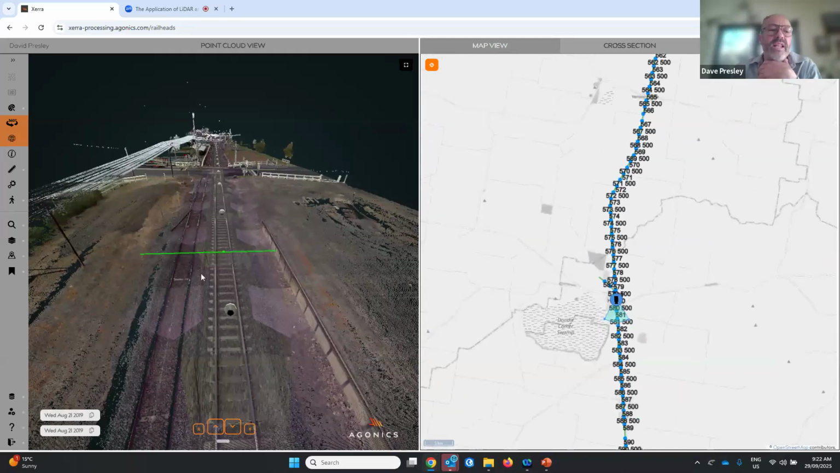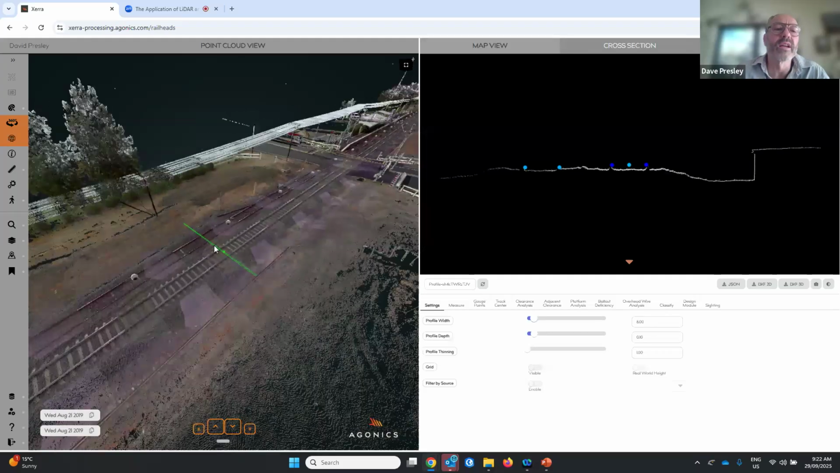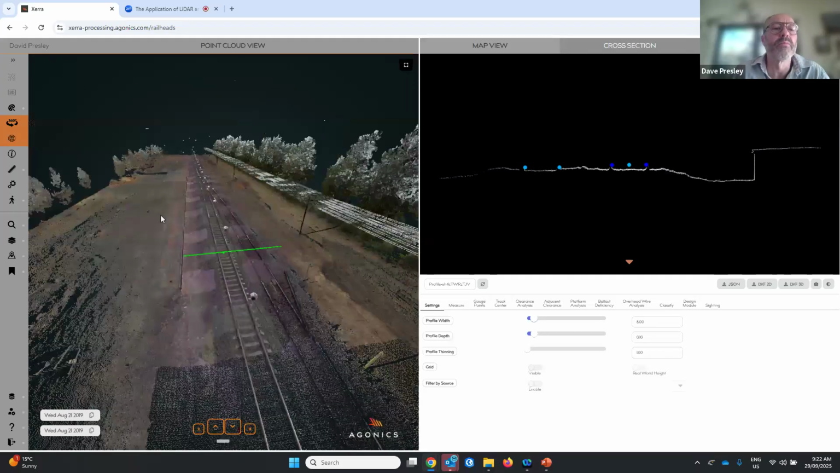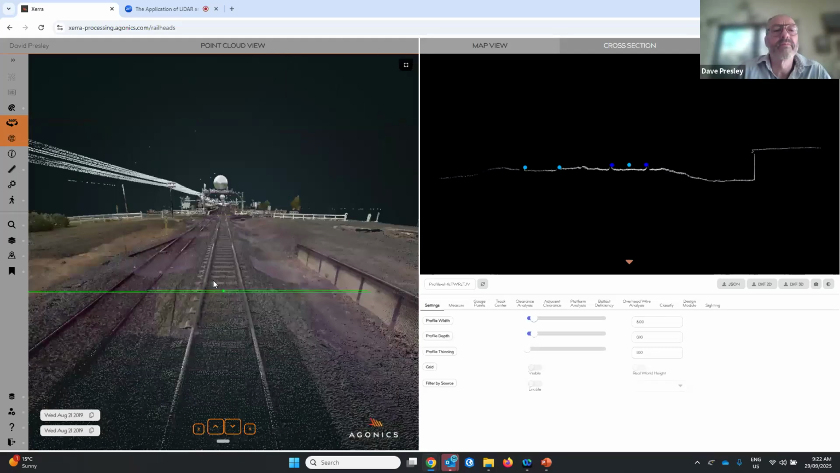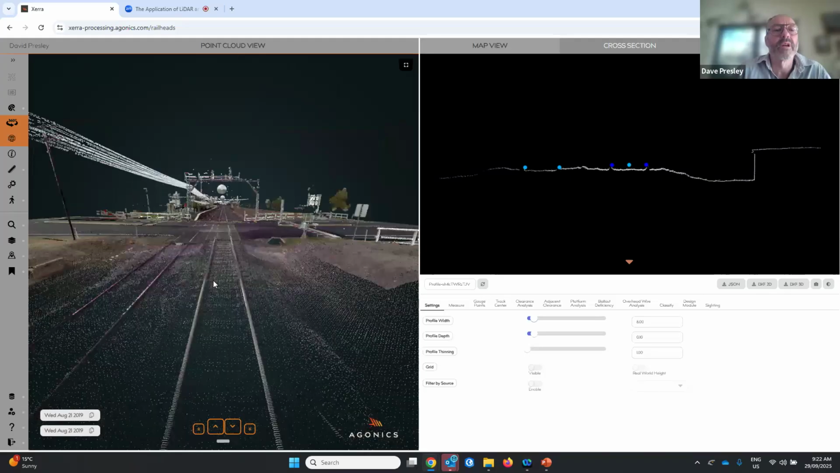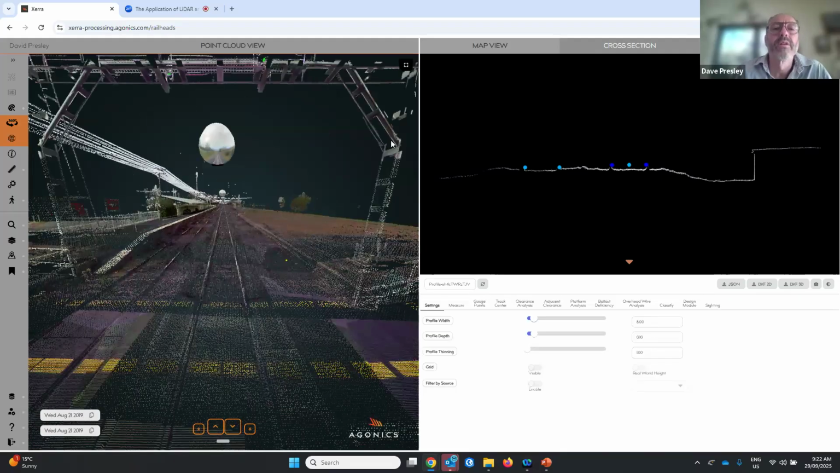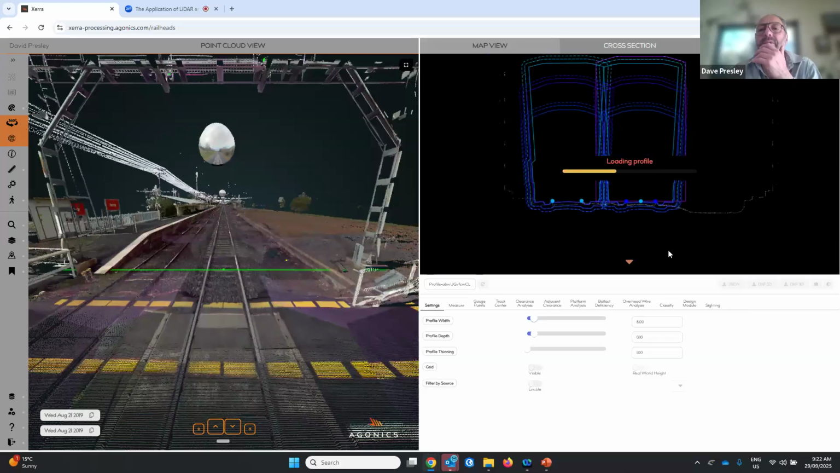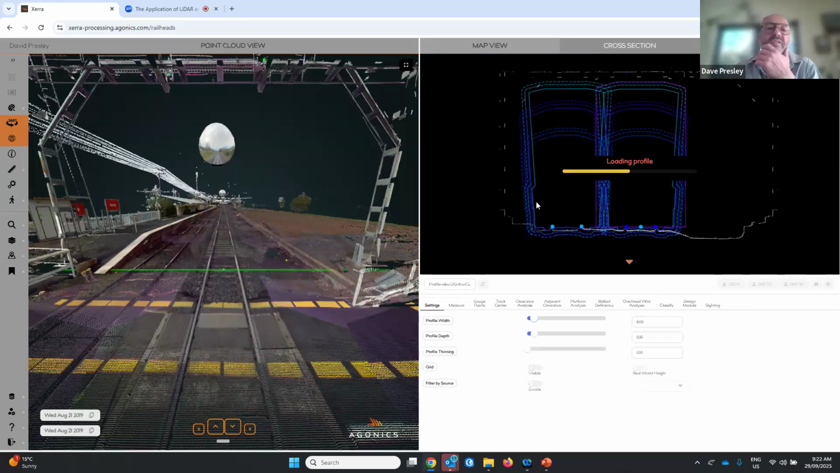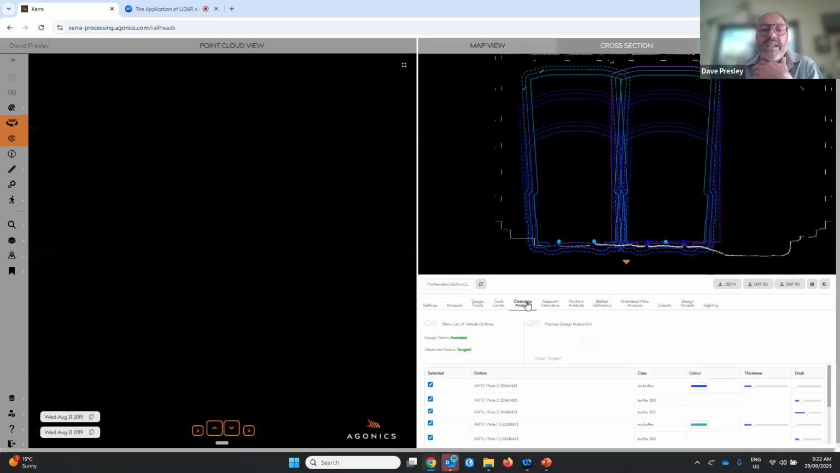The profile has landed us at this location. And if I play through, and if I generate a cross section where this signal gantry is, then hopefully everyone can see these are the outlines that have been preloaded into this particular track base code.